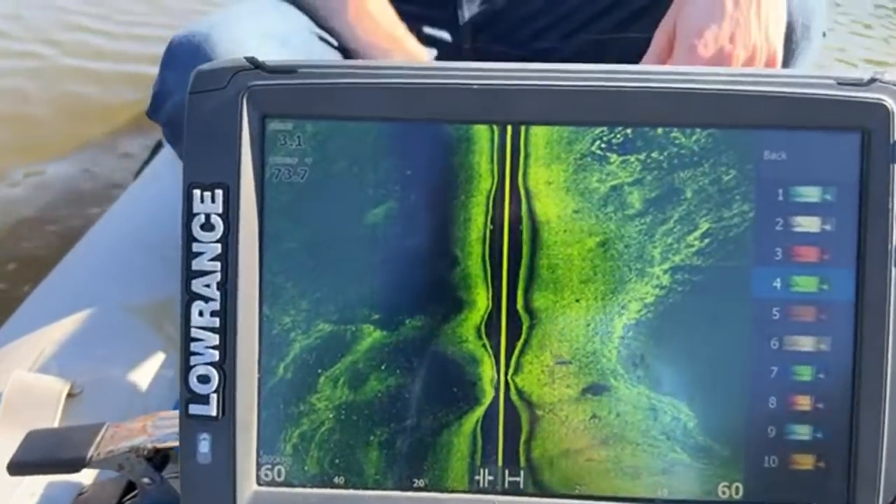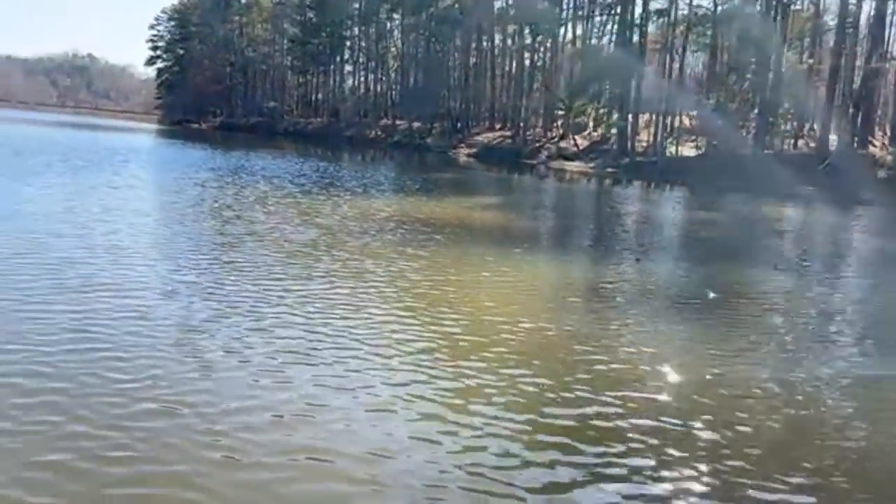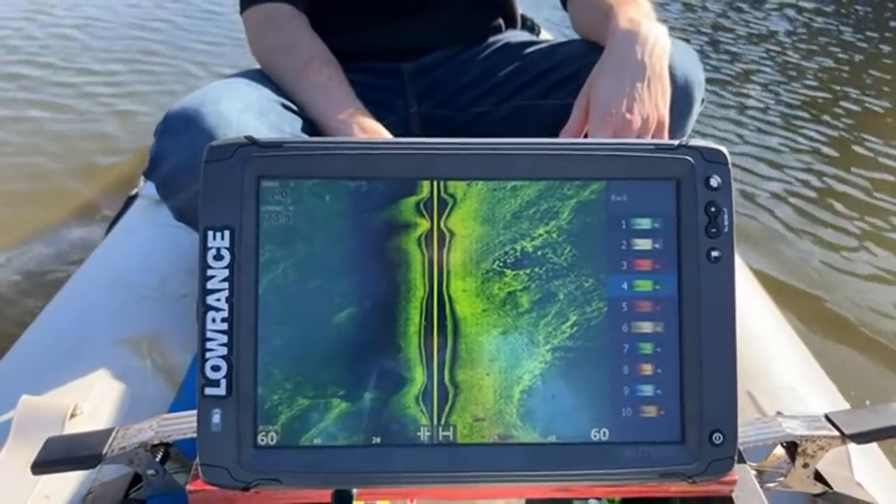Oh, what is that right there? There's something. There's a parking lot up there. Hold on, we're gonna have to go back and scan, see what that was.